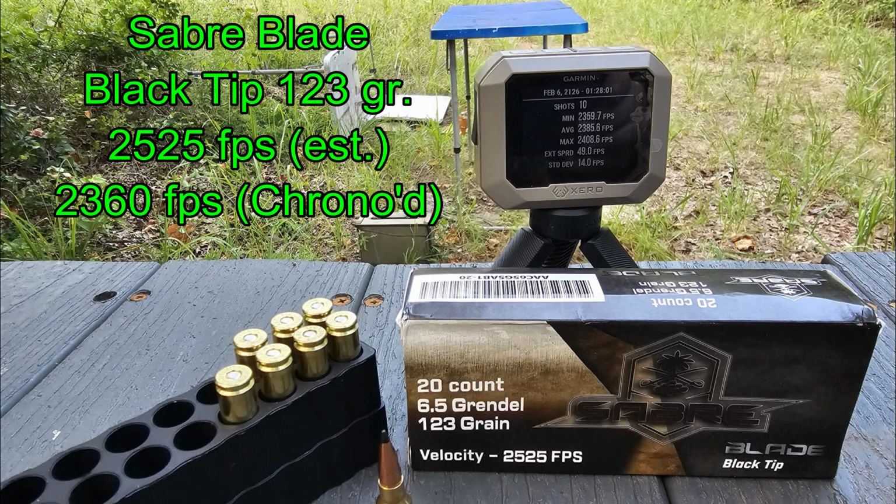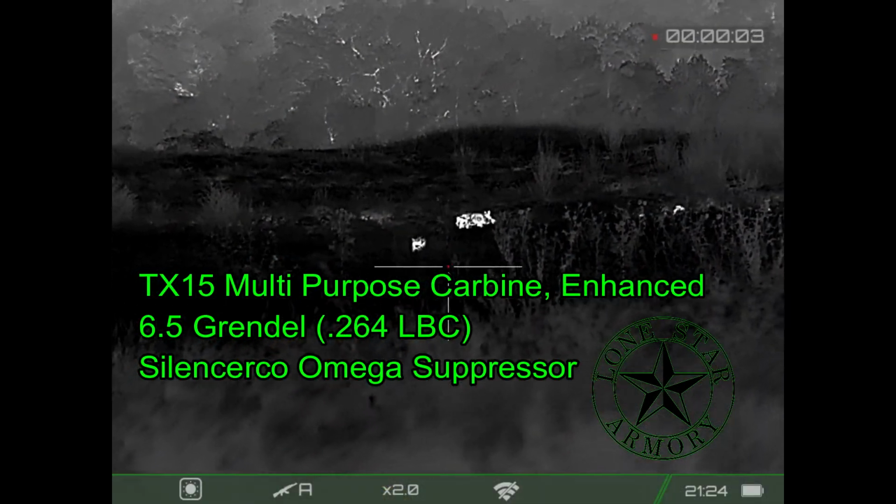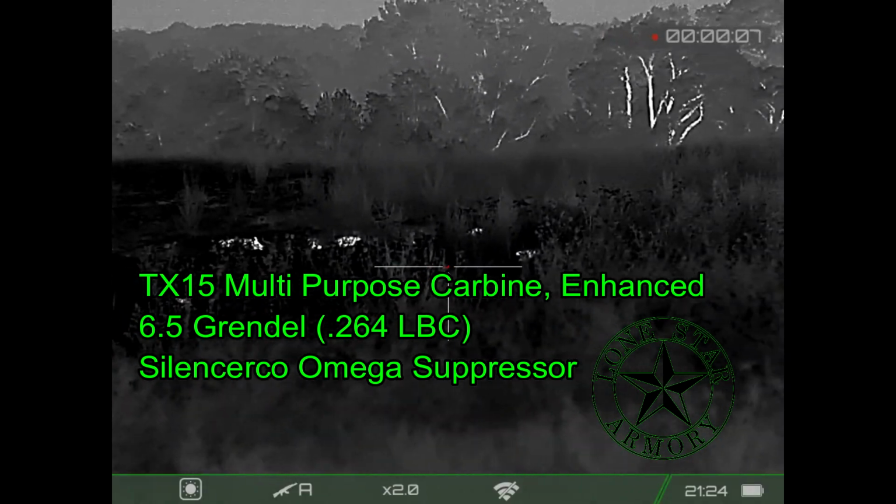I picked up some Sabre Blade Black Tip 123 grain ammunition from Palmetto State Armory. Now, some people think this is going to be Hornady SST 123 grain bullets. I don't know what they are for certain, but I'm going to be shooting them out of my TX-15 Multi-Purpose Carbine Enhanced from Lone Star Armory.